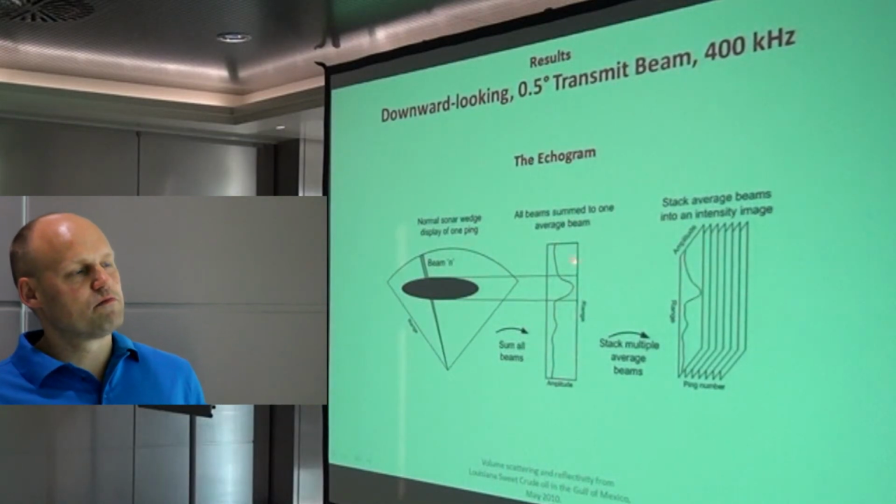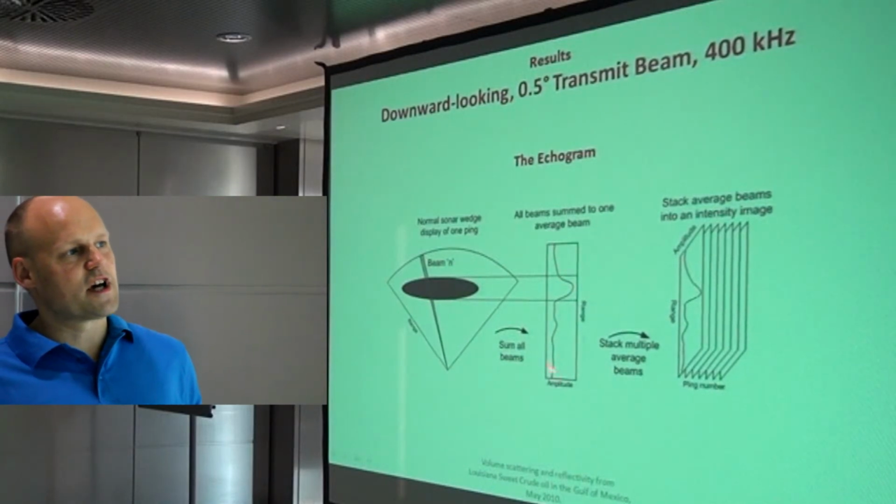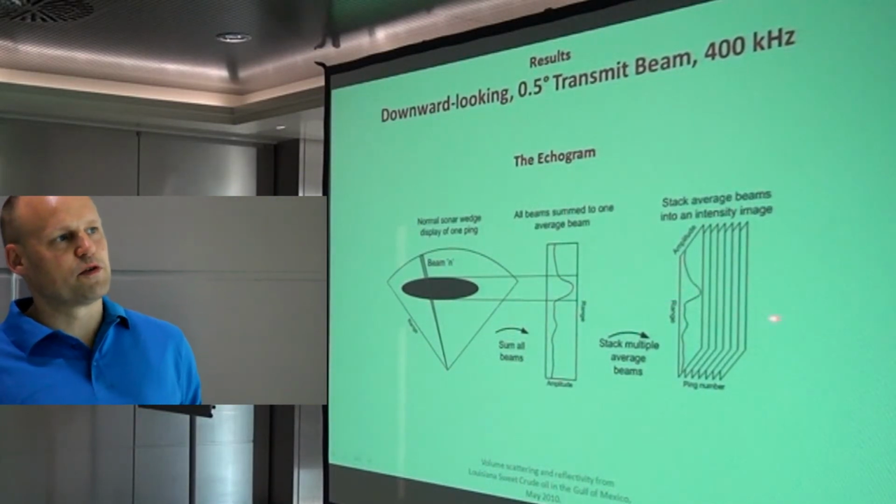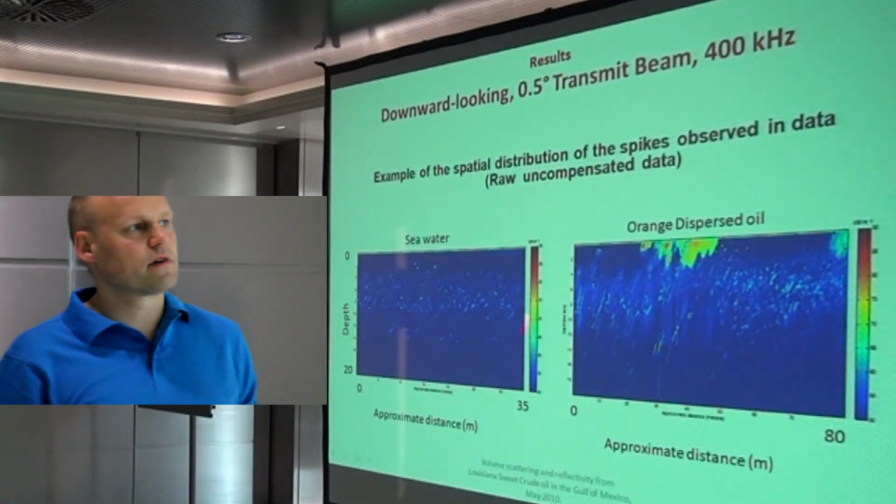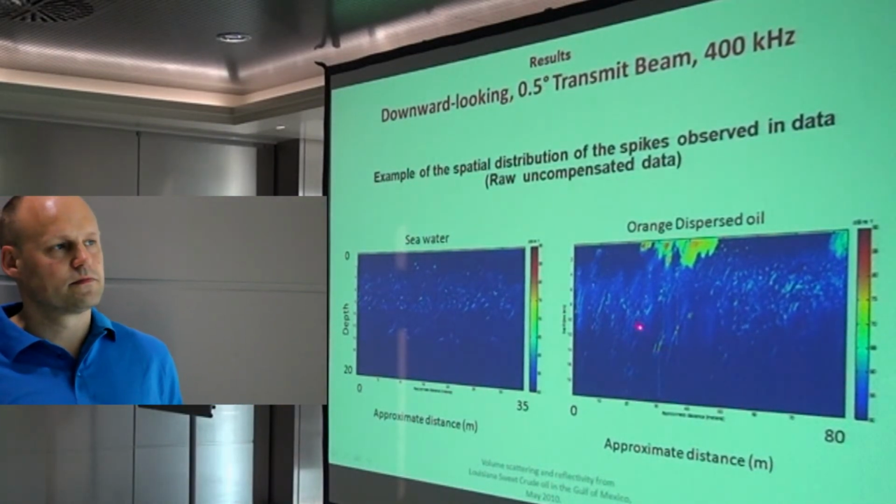So you transform one ping into one time series, or range series, and you stack them by ping number. You can get a plot like this, and this is what you get from the seawater, and this is what you got from the orange dispersed oil.